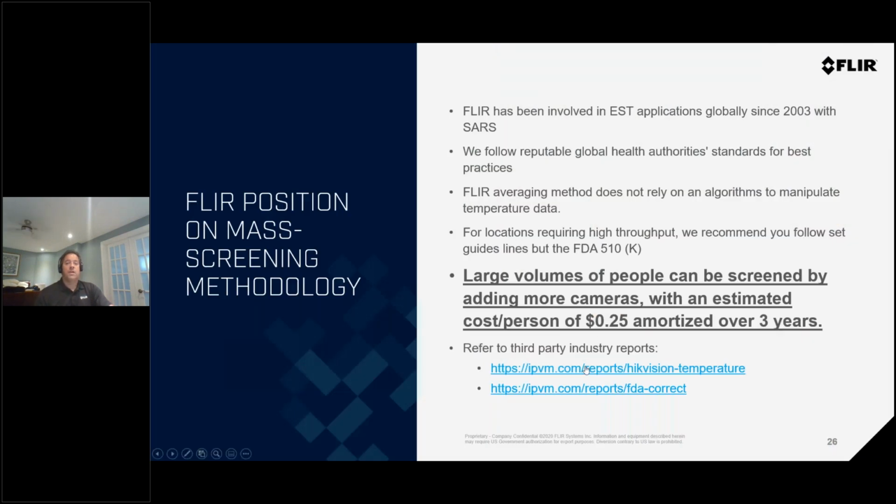One thing to go back to, if you ever want to look for third-party reviews, and that's something everybody does these days. Whenever we're buying anything, we look at reviews. There's a website called IPVM. They're doing reviews of everybody's camera systems, from FLIR to all manufacturers. Please have a look. They really give you some interesting perspective. They do great reviews of everybody's systems. And it's not positive or negative, it's all there, and it'll help you out. So it's a great place to find information about different systems offered in the marketplace.